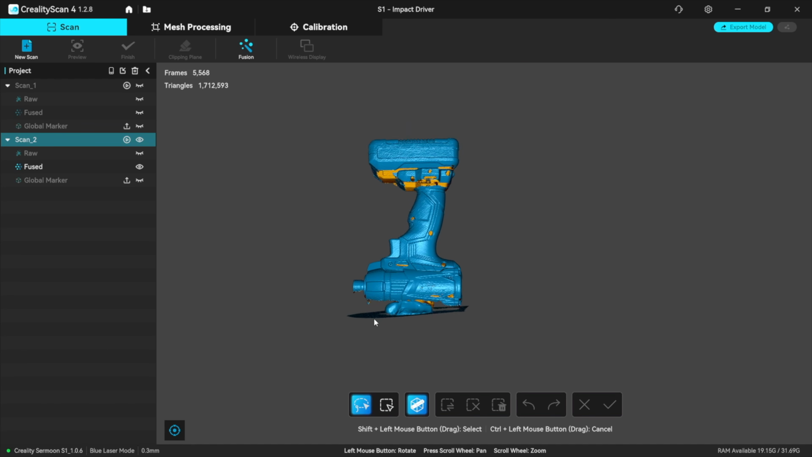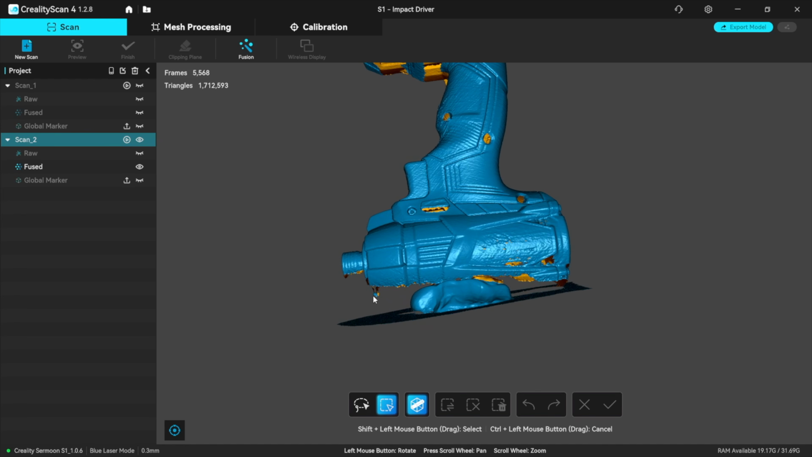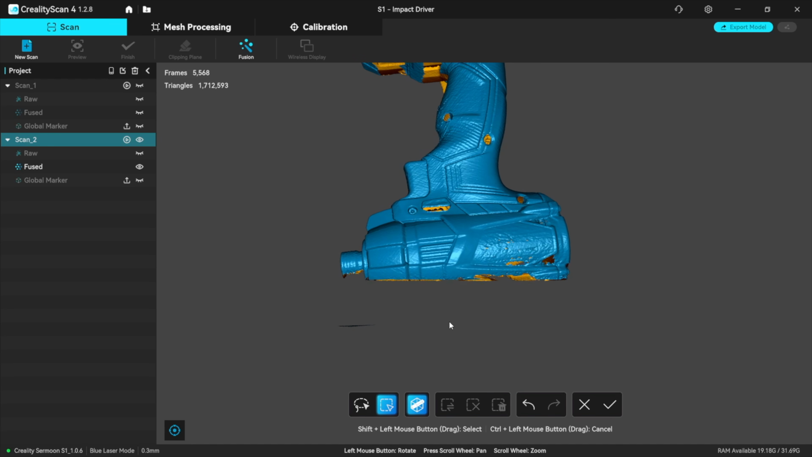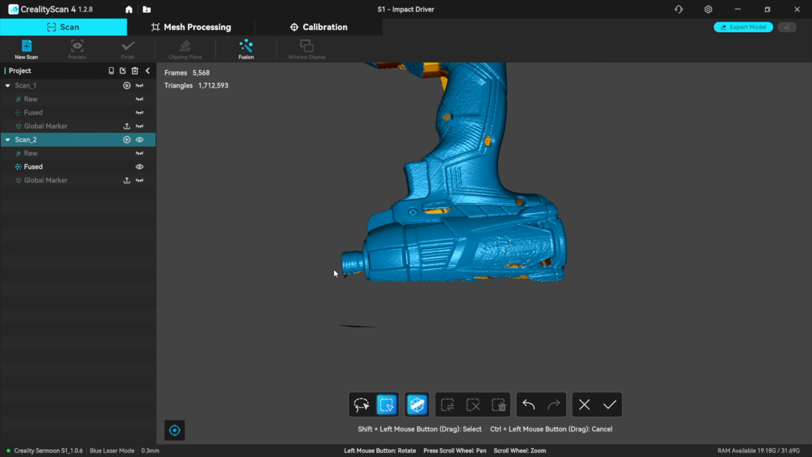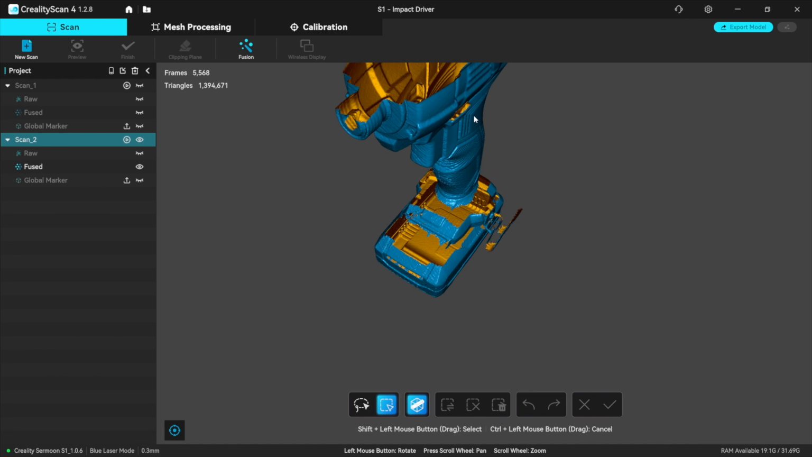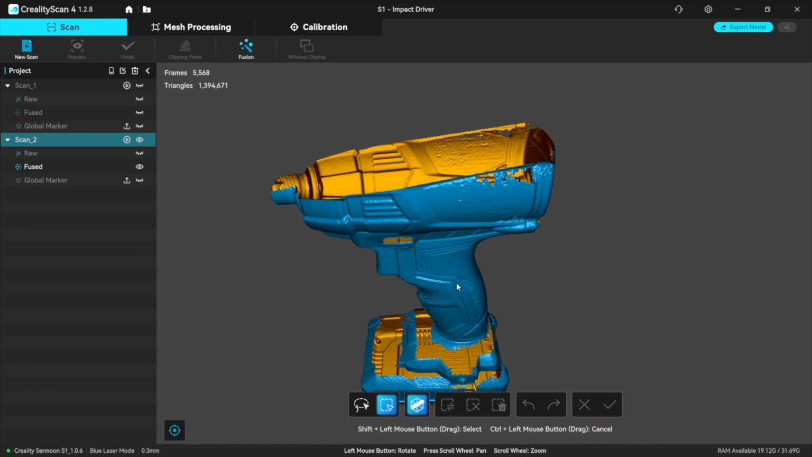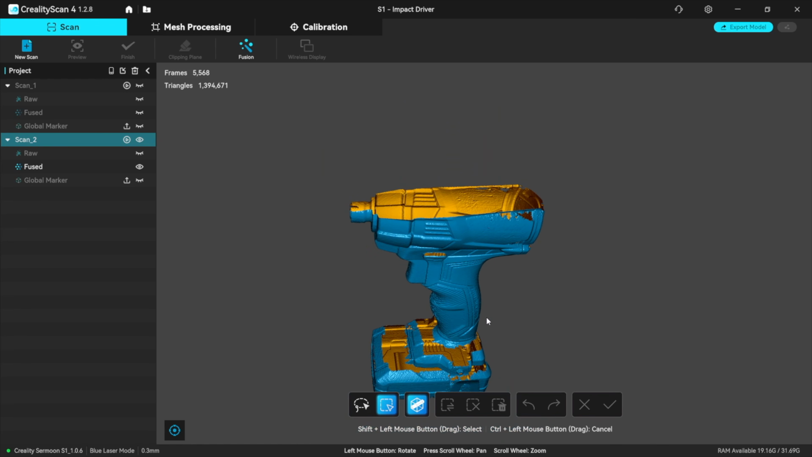Okay, let's chop some of this nonsense off here then now. Get it level. And let's just chop a little bit more off there, I think. Just to give myself a nice clean edge. There we are. Got rid of the blue tack. Let's see how we went with that now then.